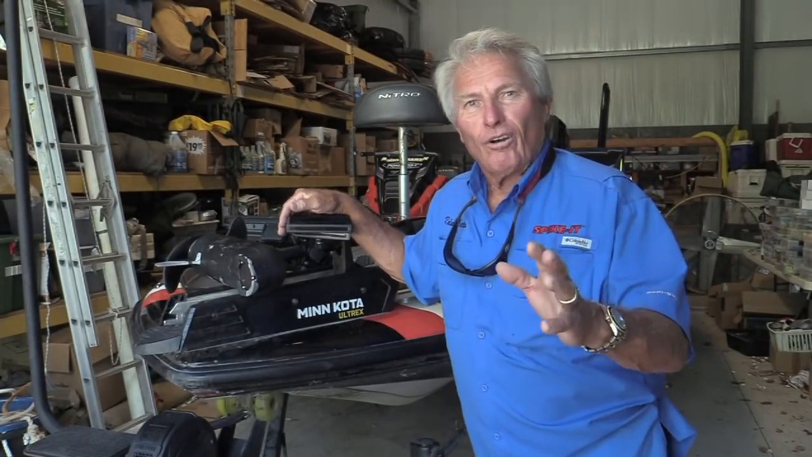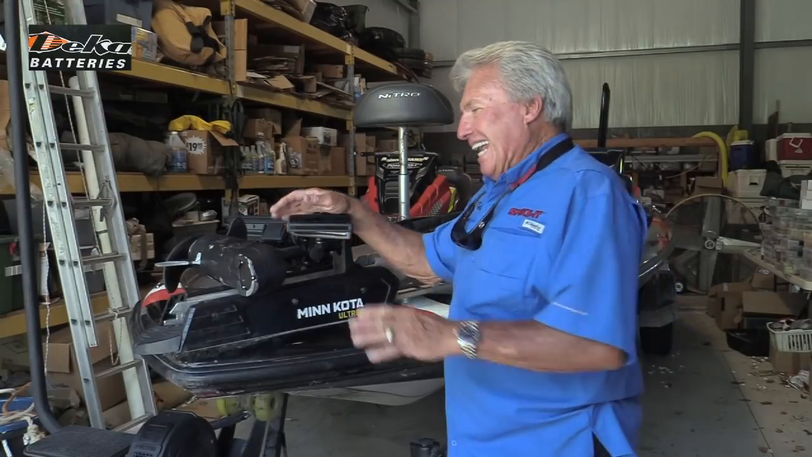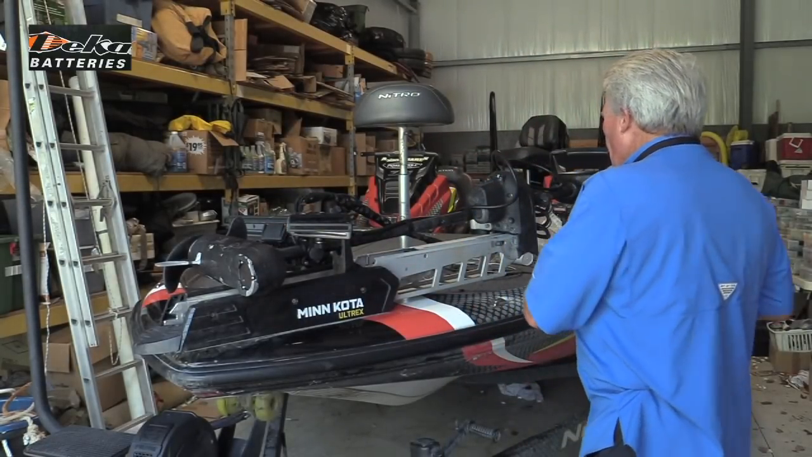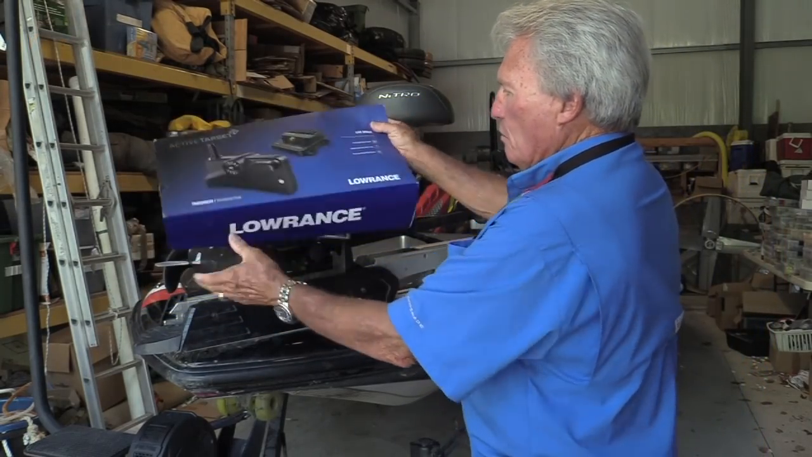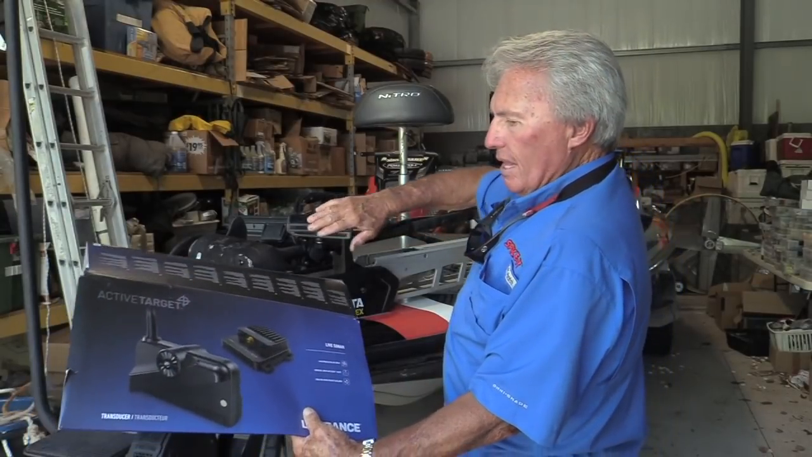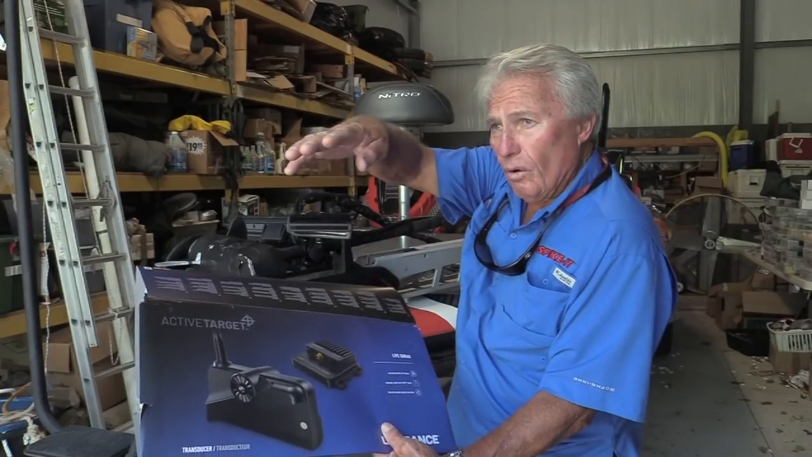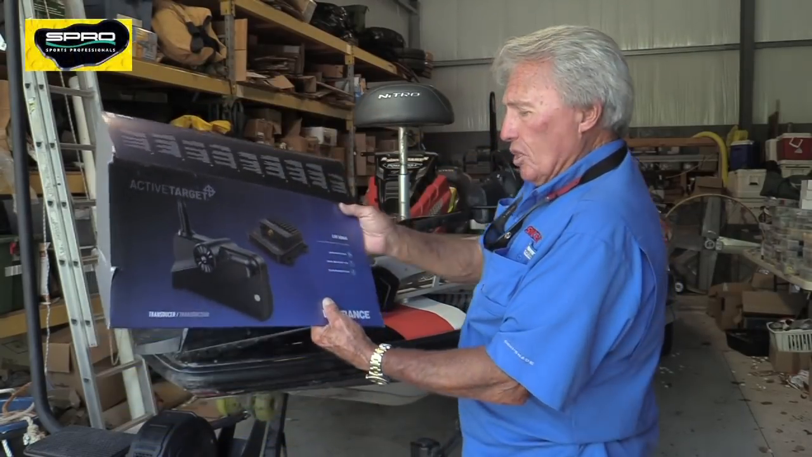Well, I'll put mine on. Jerry came by yesterday. It took us about 5 or 6 hours, and I'll just tell you a little bit about what I got going on. Well, first of all, this is the Lowrance active target, and this is that special transducer right here. You can either put it in the down mode, you can put it out in the forward mode, or you can put it out in the scanning mode, way up shallow.